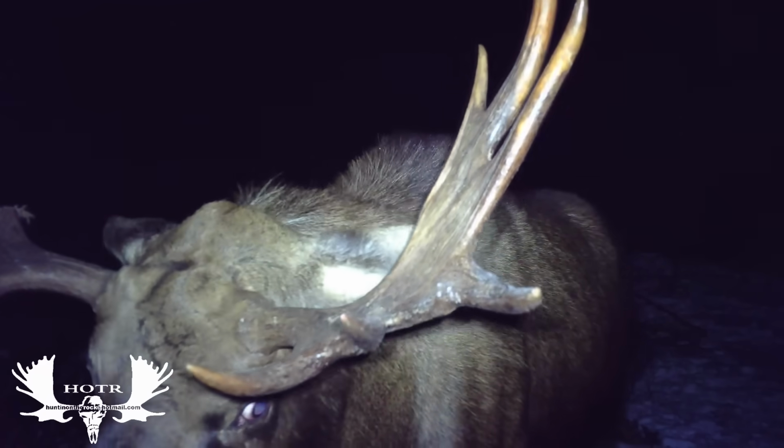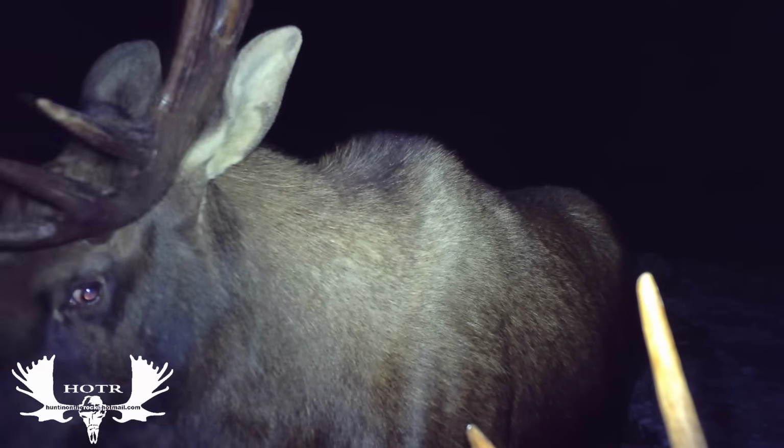Now the bigger boys are coming around, and it looks like this fellow had a rough go sometime earlier in the fall. It looks like he already got one side broken off. I can't see how big the other bull he's fighting with is, but I don't think he's real big. But this fellow in front of the camera looks like a more mature bull to me.